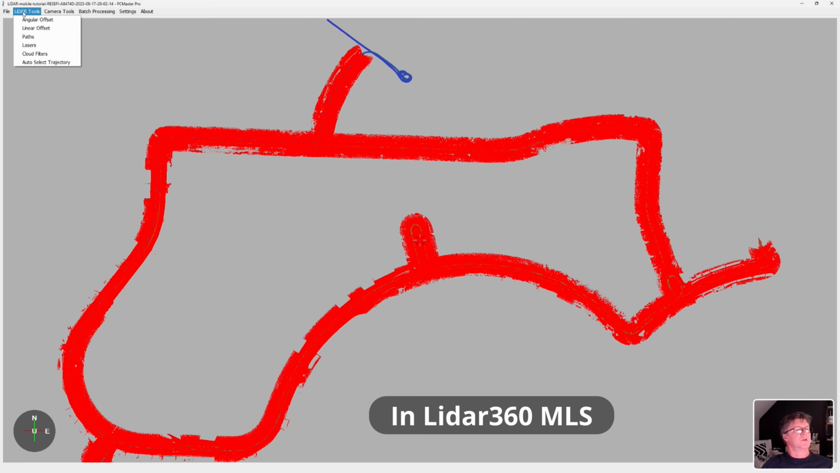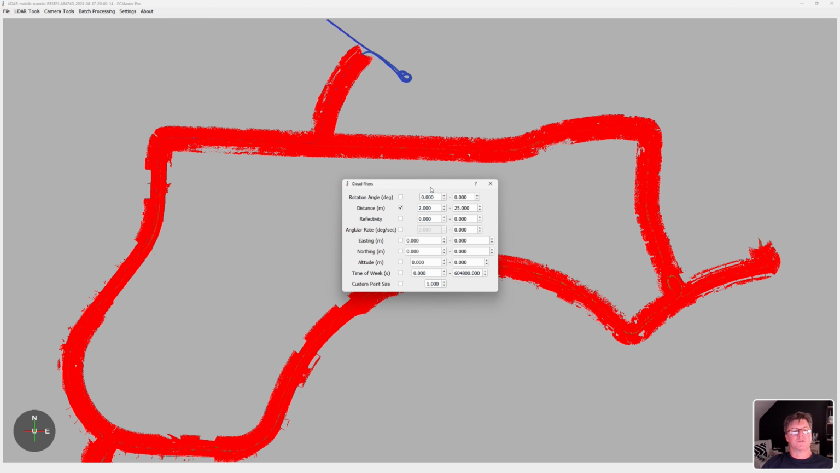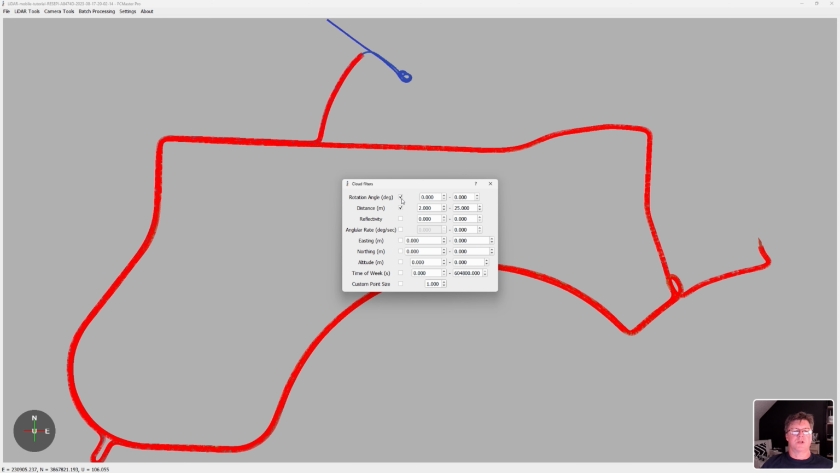So you go into LiDAR tools, cloud filters. This is where, let's say you were going to do a facade scan of a building, and you take your vehicle and drive around the car. Maybe you have multiple buildings, and you always go the same way, counterclockwise or clockwise. You could, in fact, change the rotation angle.